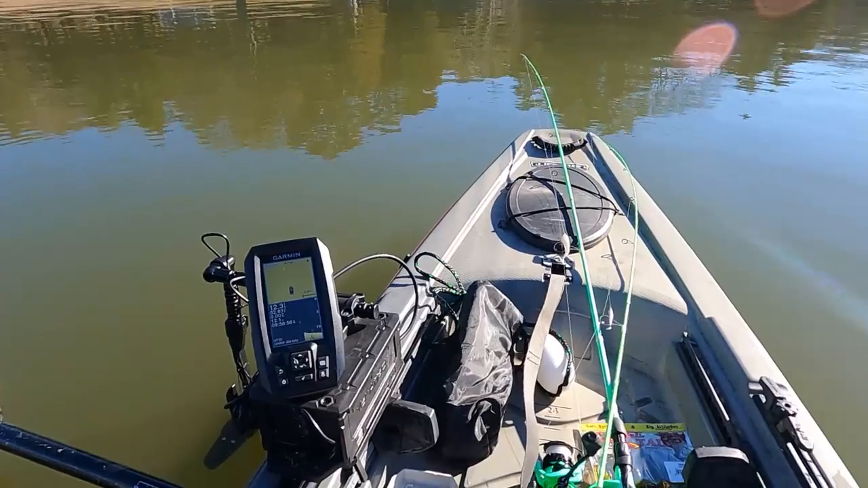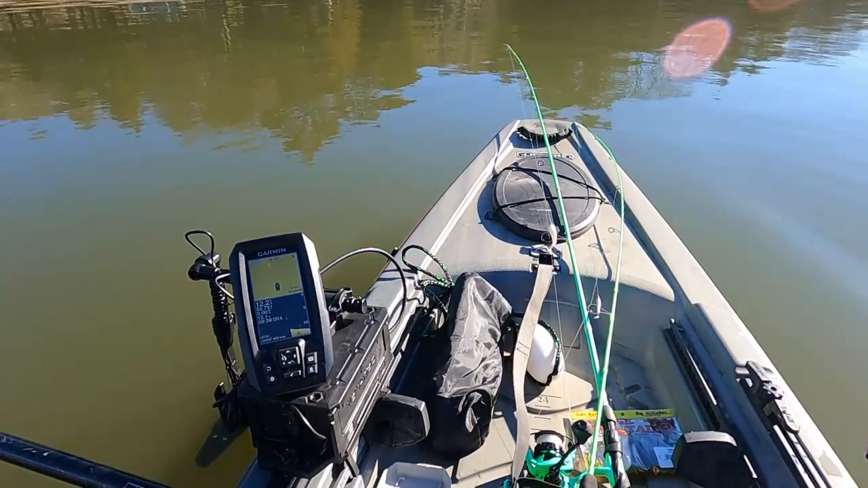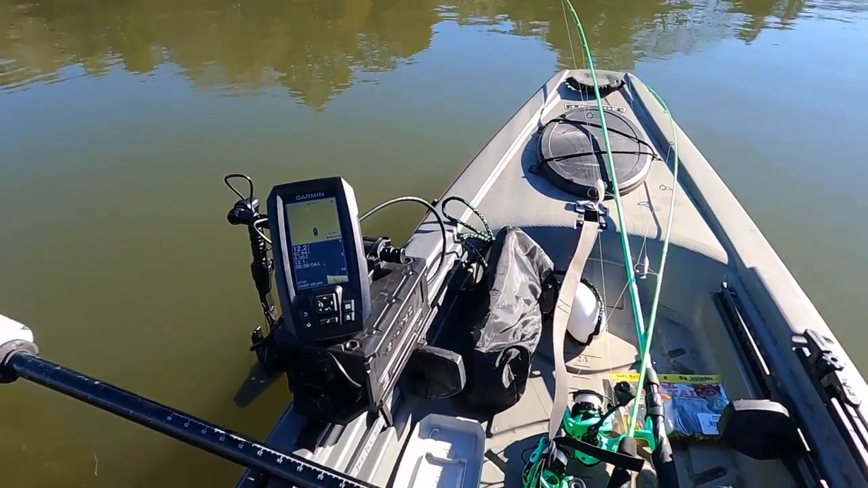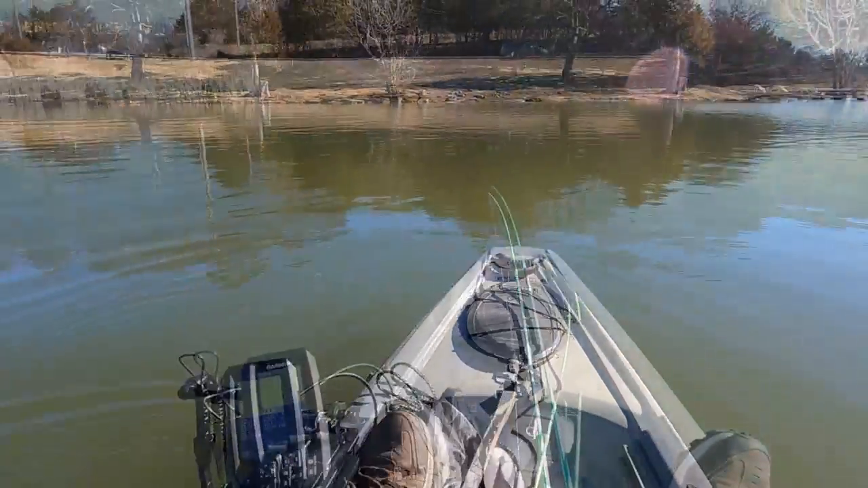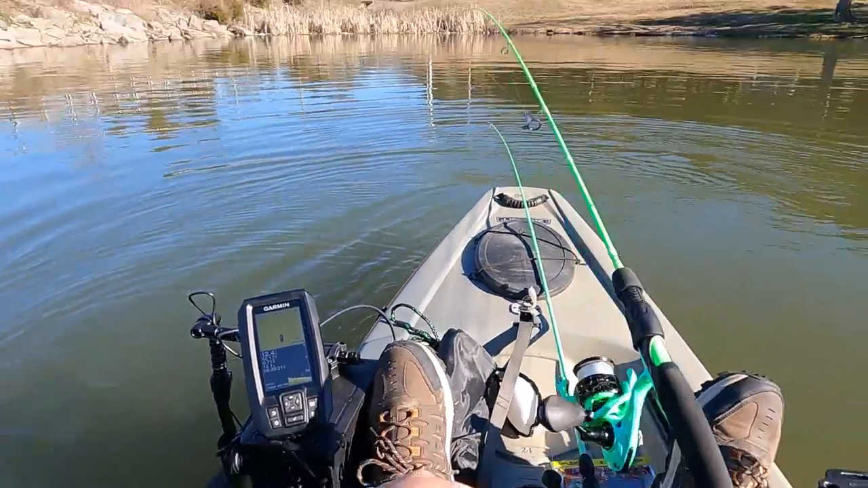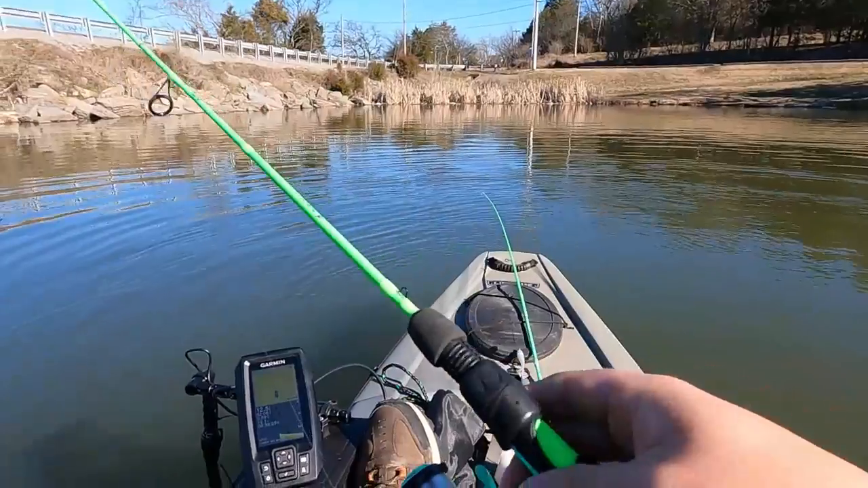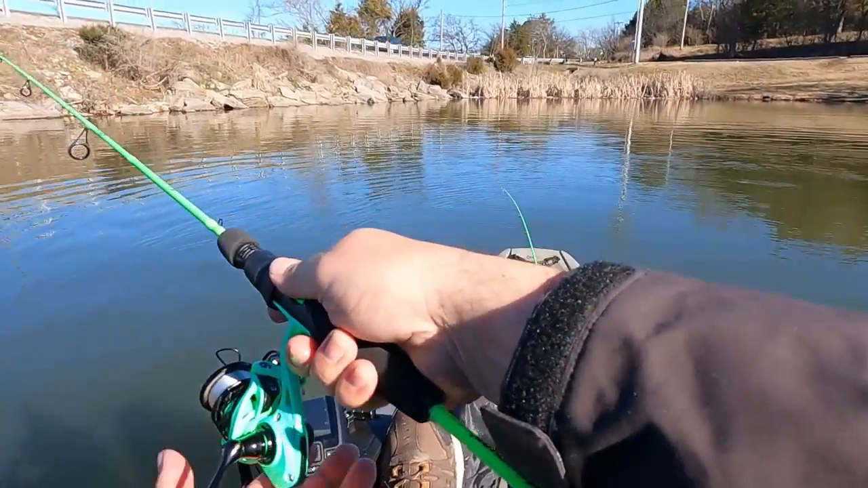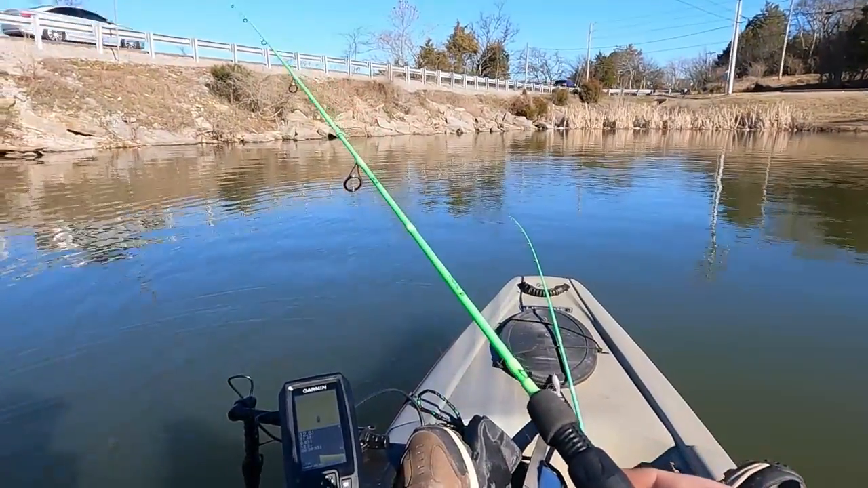All right, let's turn around here and install on some rocks over here. I'm not seeing anything crazy underneath me at the moment, but all right, we get turned around. Let's see if anything's over here on these rocks. We'll go tiny. We just got a little bitty little minnow head jig there and a little swim bait. So I'm just gonna throw over here towards the rocks and see what happens. First cast here.